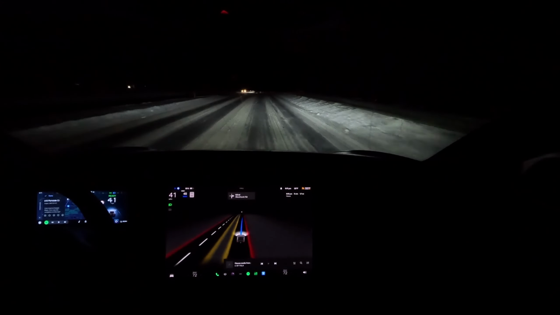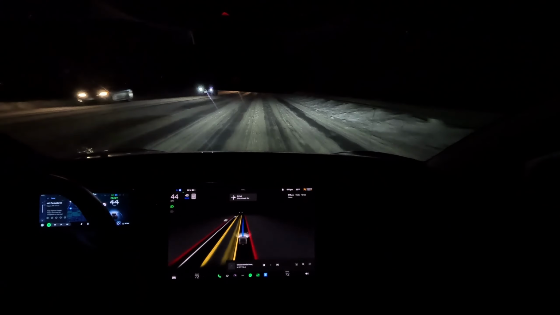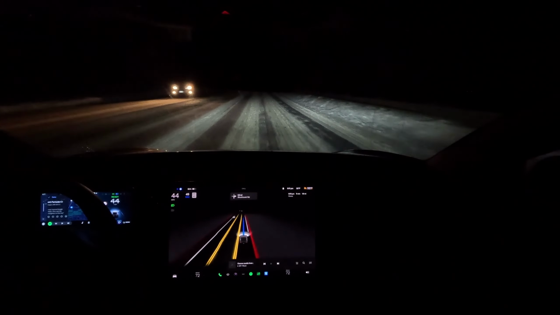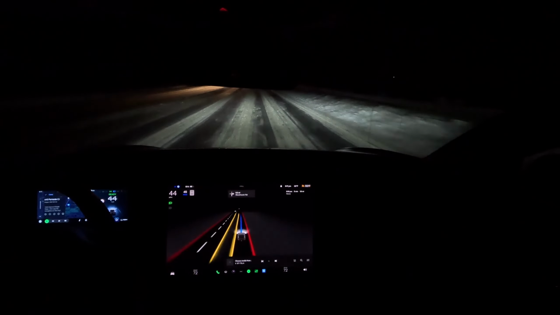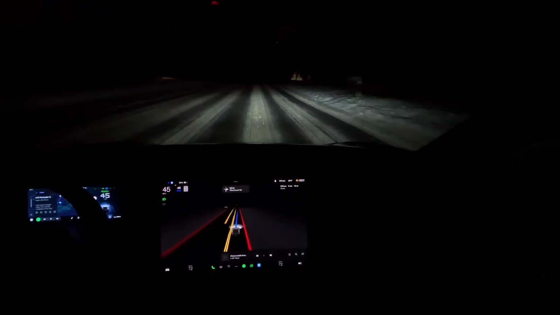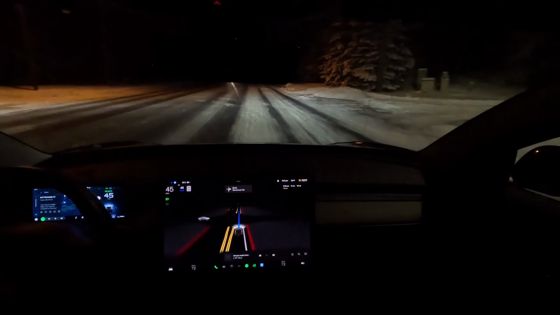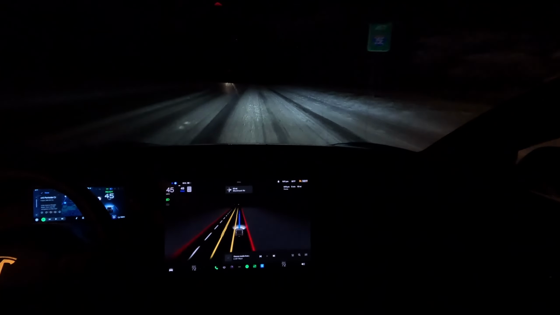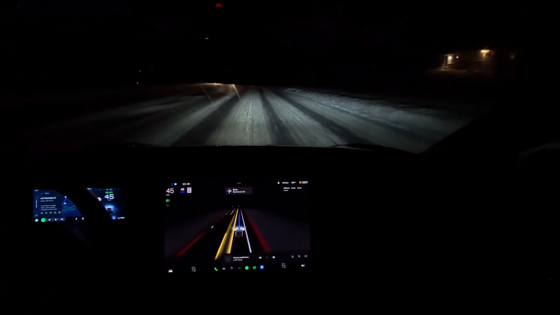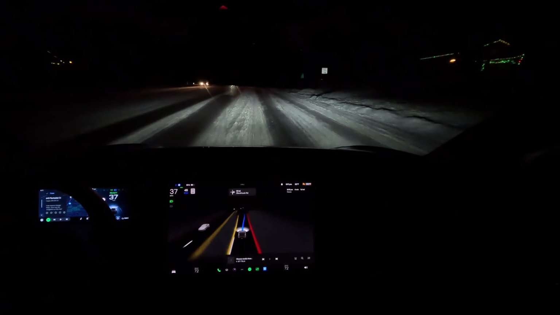Okay, right now the car is in the middle of these two lanes here. I'm letting it do its thing because there are no cars behind us and the car in front of us is way ahead of us. Eventually we have to make a right in 0.2 miles. The car's going 45. Now I want to see how it would slow down here, if you use regen, if it will just step on the brakes. I have winter tires, so we should be okay.